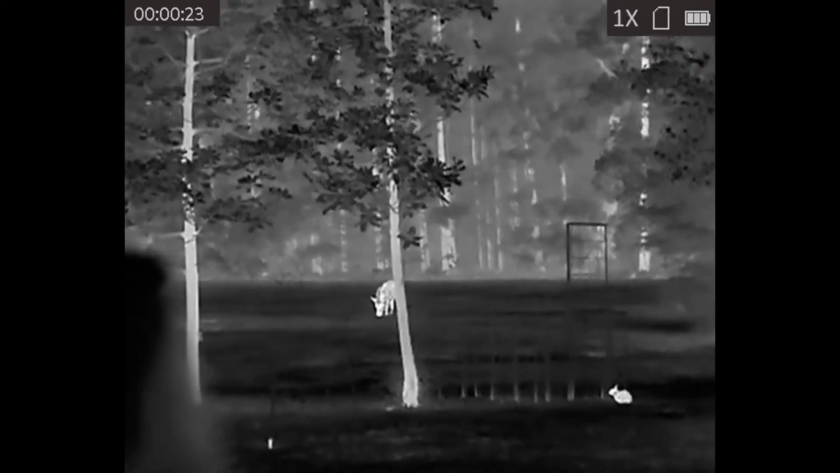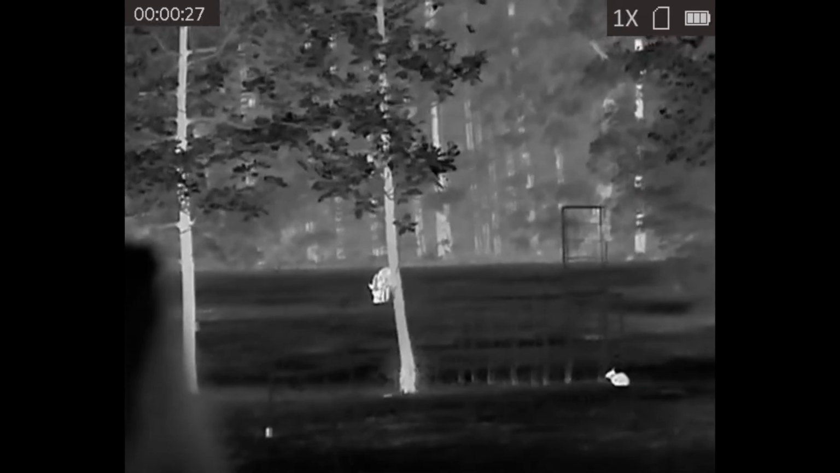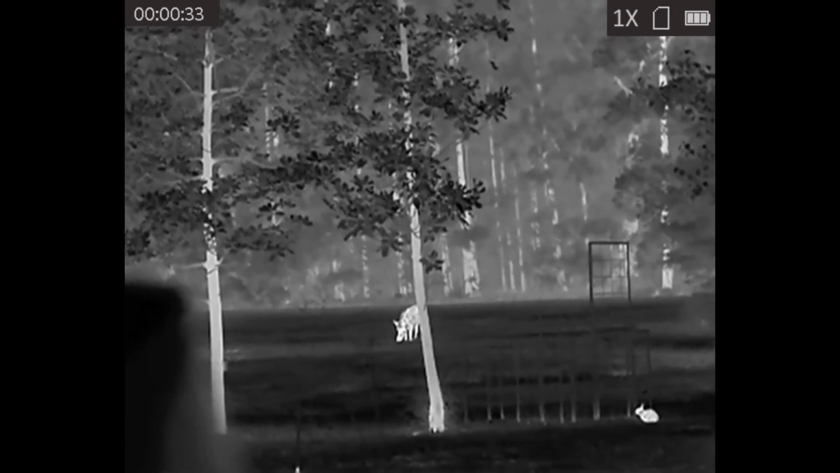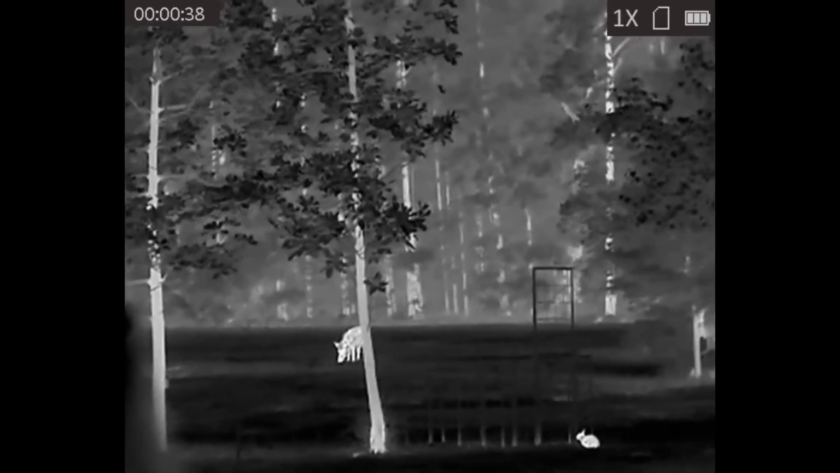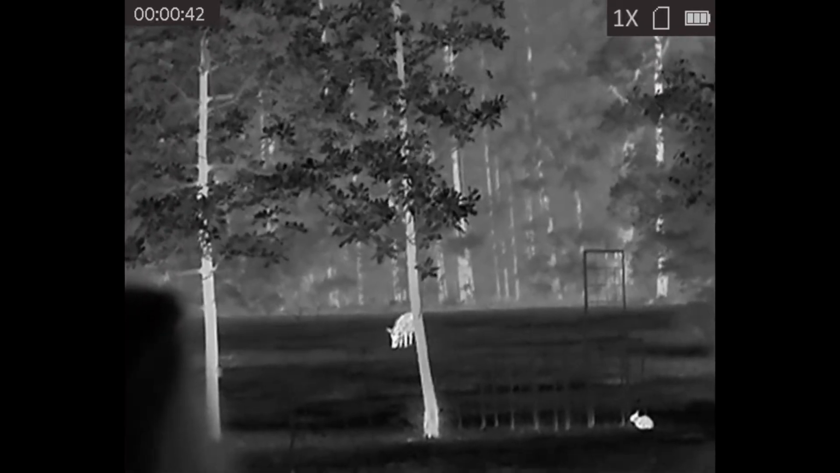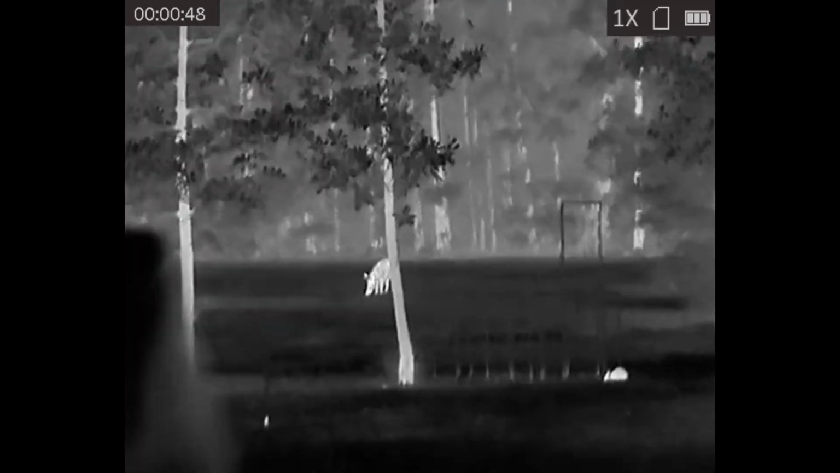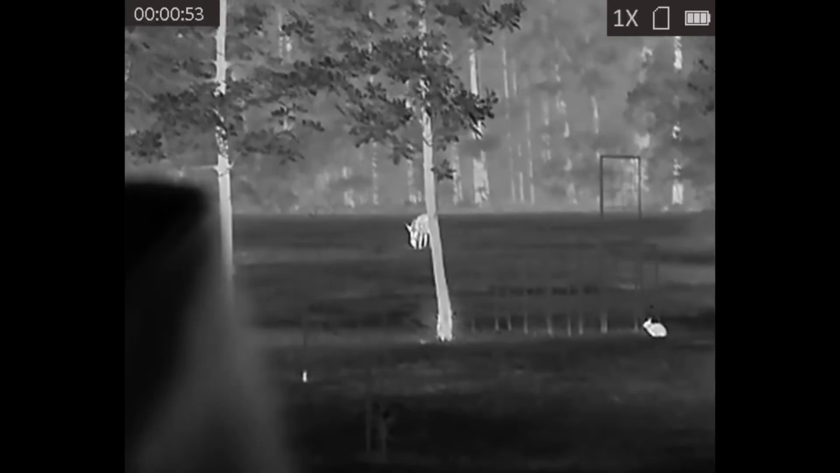Again, this is a digital zoom scope, so when you zoom in, it does get a little pixelated, but not to the point that it affects you and what you're aiming at or where you're aiming at. As you can see, there's a rabbit in the bottom right hand corner here, right in front of the hog trap. That's probably about 25 yards away from me. The pig itself is almost 80 yards away. No, I take that back. I'm sorry, about 60 yards away.